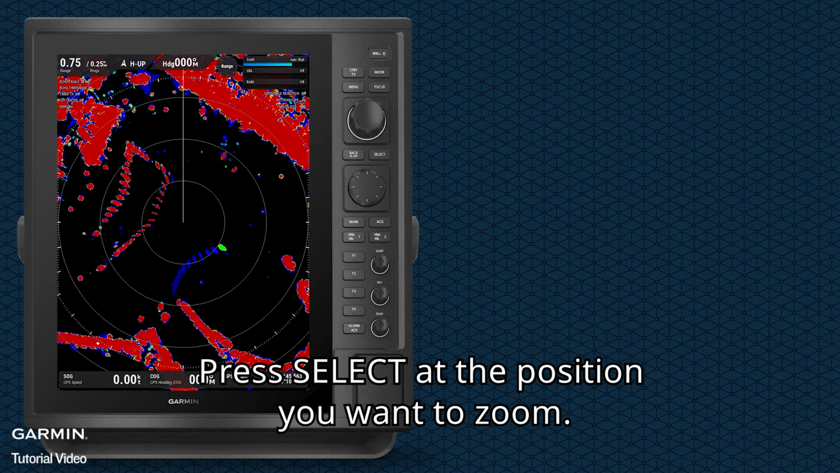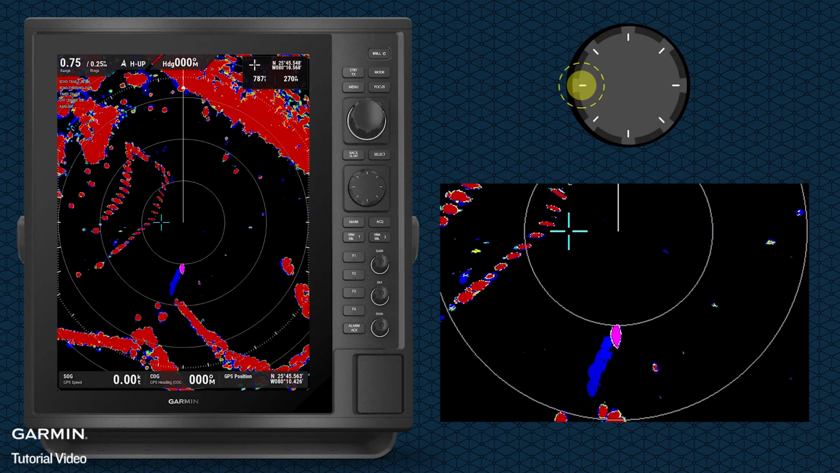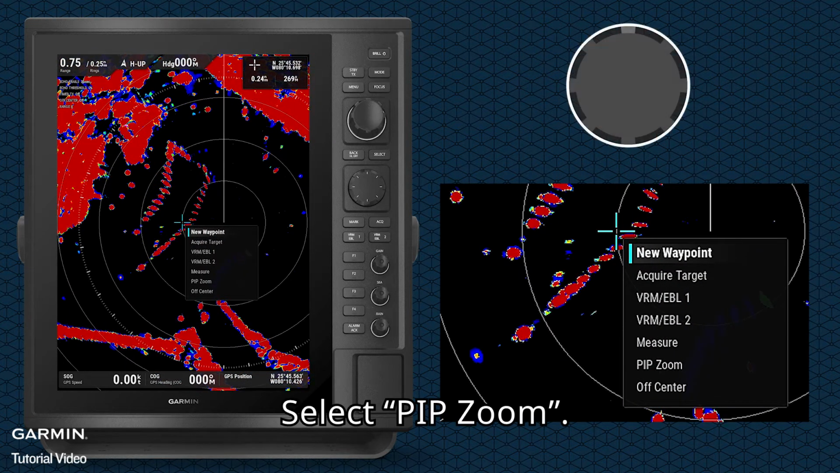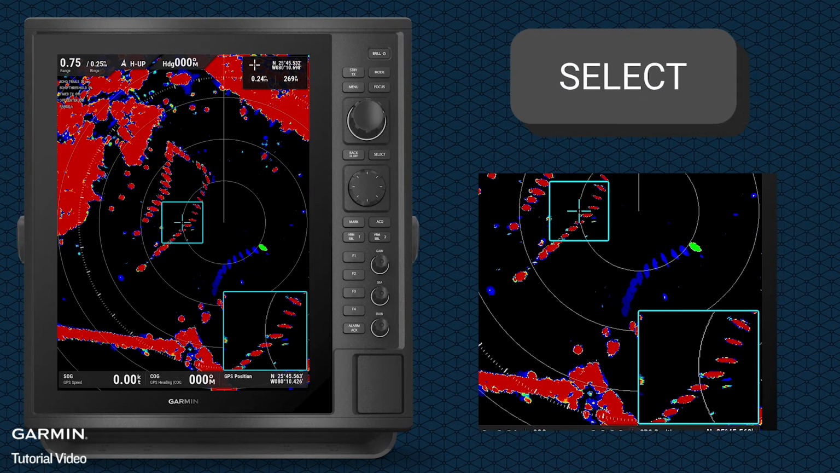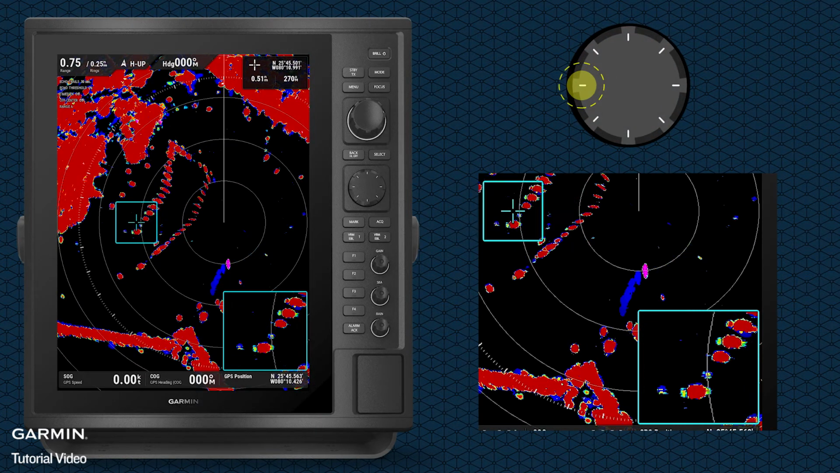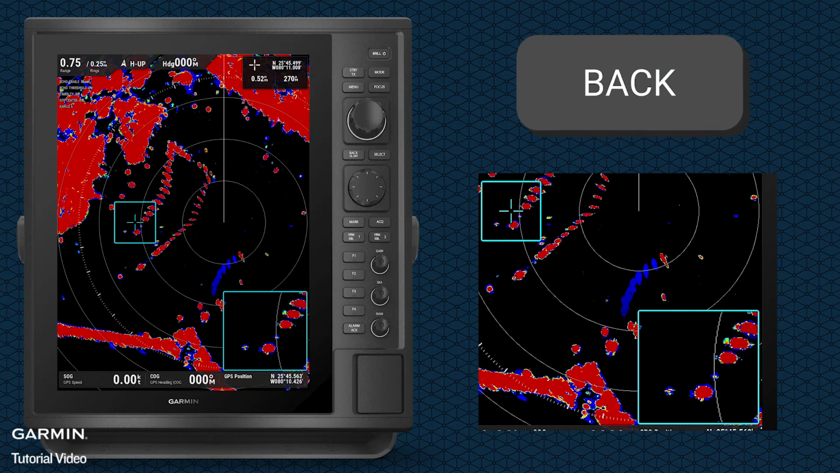Press Select at the position you want to zoom. Select Picture-in-Picture Zoom. You can use the control pad to continue adjusting the magnified position. Press Back to cancel.